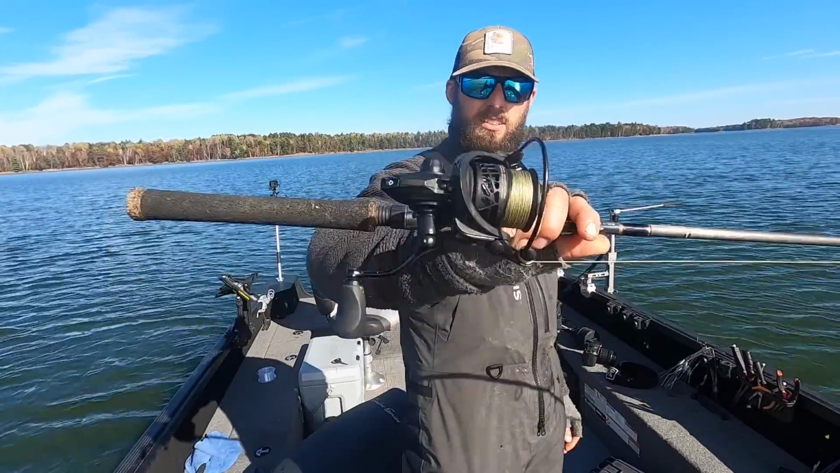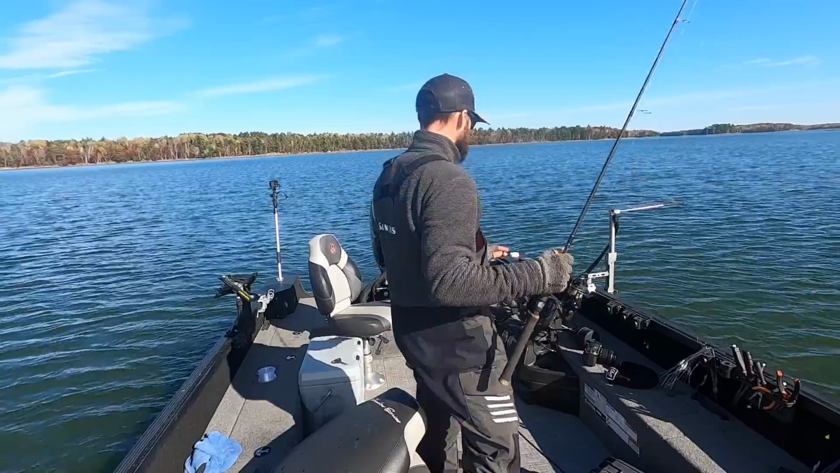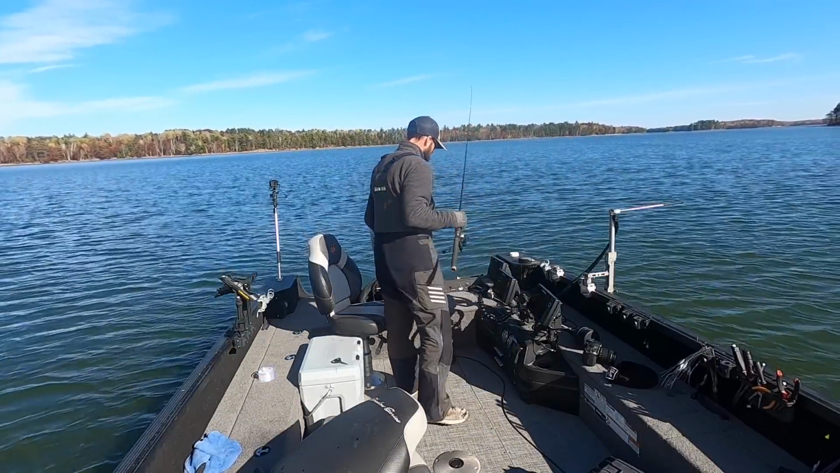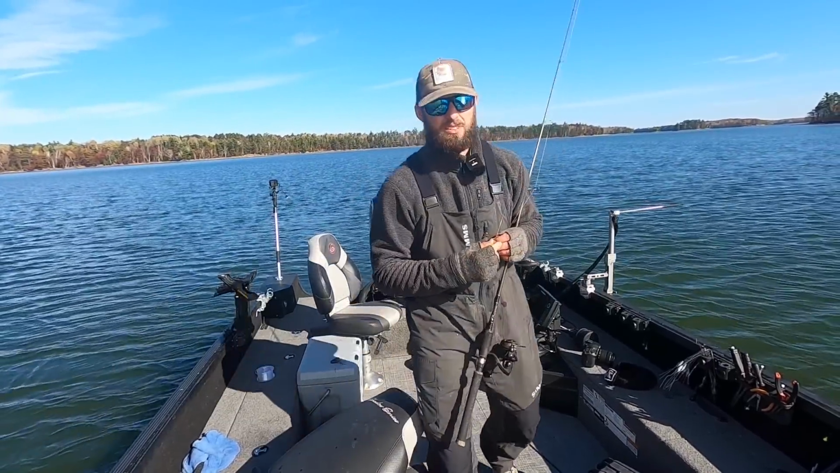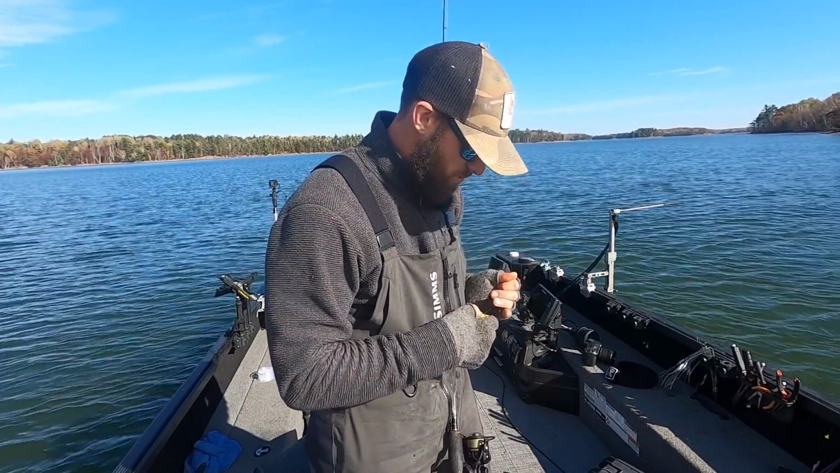And reel wise, the Piscifun Carbon X 2000, pretty much run that on every single one of my spinning rods, and that combo has caught me more walleyes than any other combo with a jig on. So it is my fall go-to for this style of fishing.